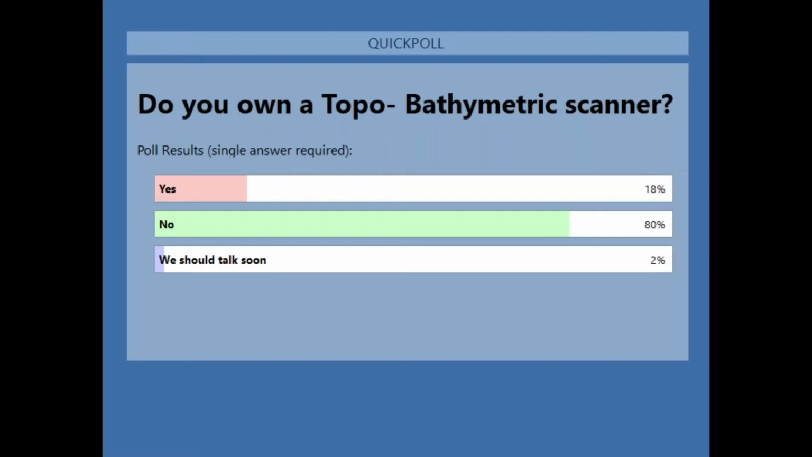So several owners, but a couple people looking to buy and a couple people interested in bathy. So that's great. Great to have you all here today. So let me go ahead and get my screen share started.